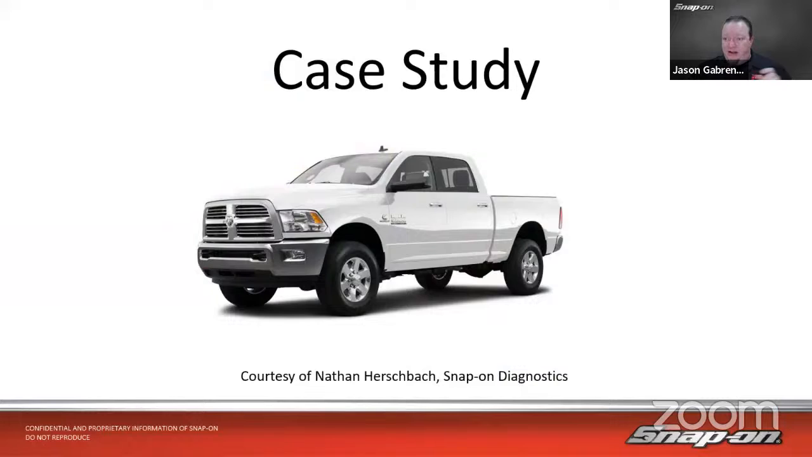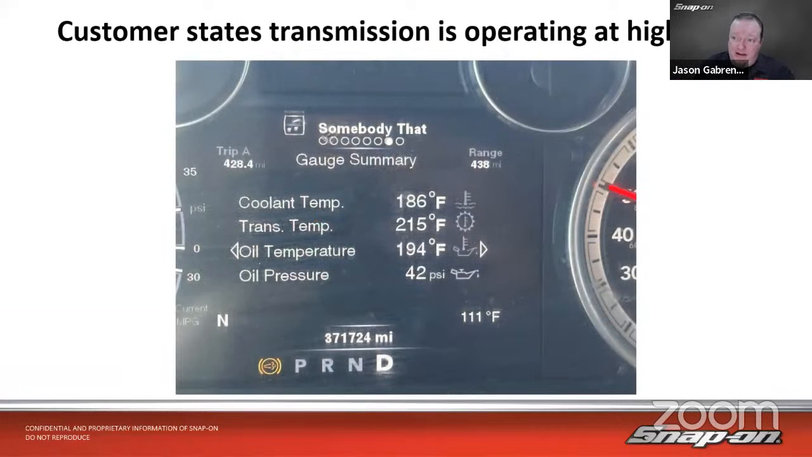This is one of our diagnostic reps. Nathan brought this to me. He has a Dodge Ram and had a lot of miles on it. He worked for Snap-on, so you get a lot of windshield time there. So 371,000 miles on this truck. Let's see. Oil temp 194, coolant temp 186, trans temp 215.